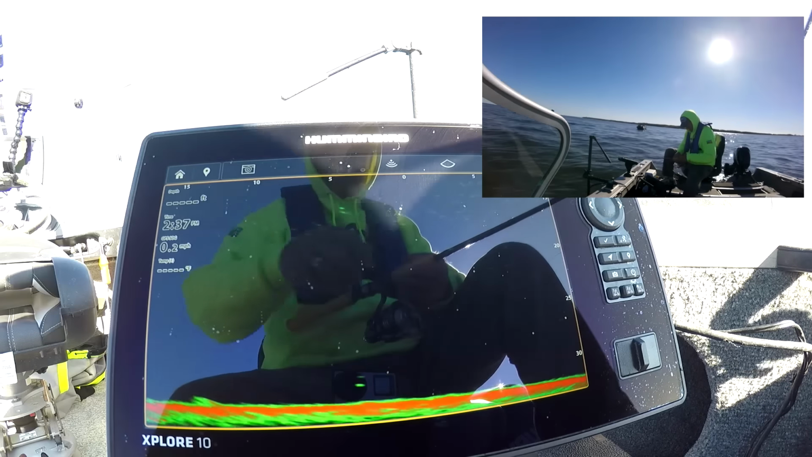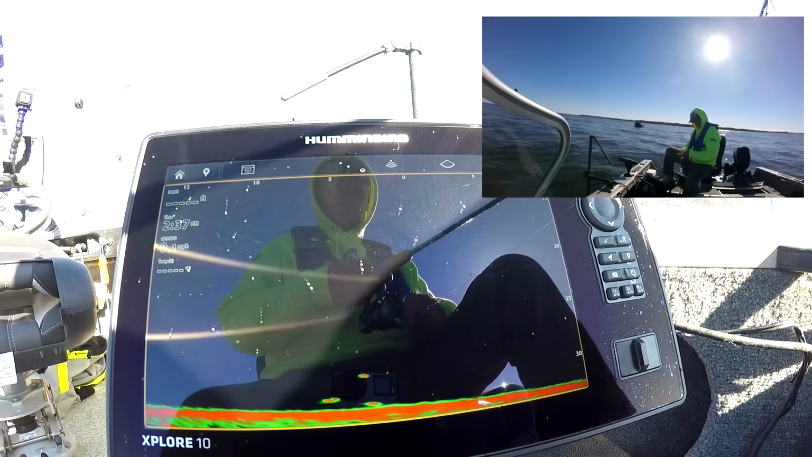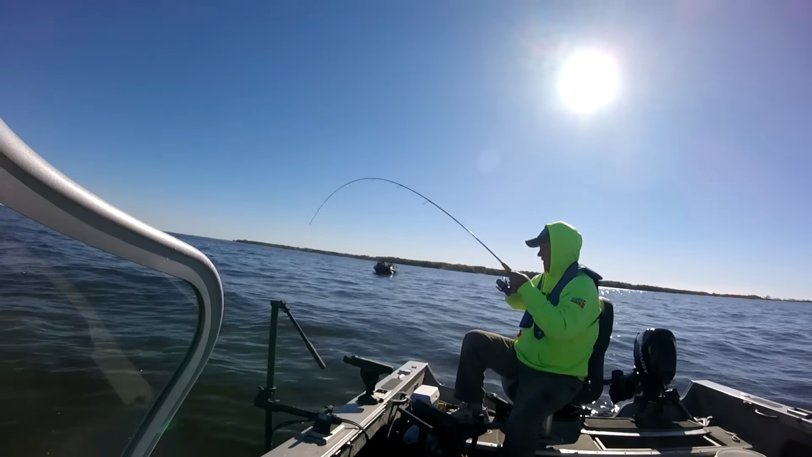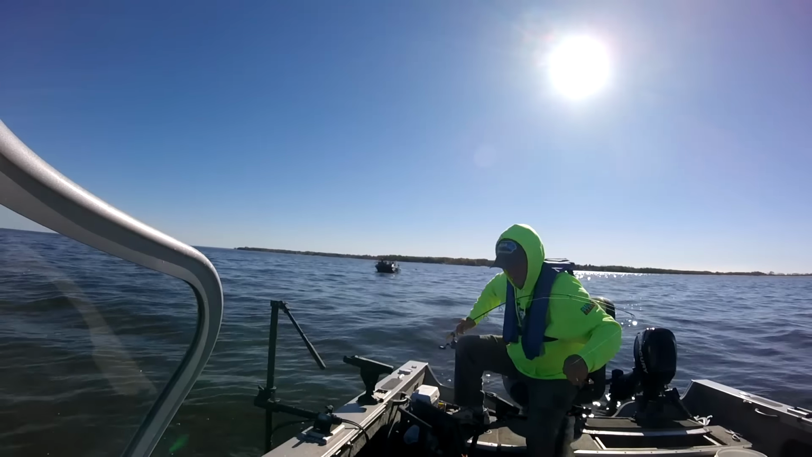Nice one coming from this way. Alright, I want you instead. He's gonna come up and bite. Here he comes. Boom, boom, boom. There we go. Another nice fish. There we go. Okay. Now,